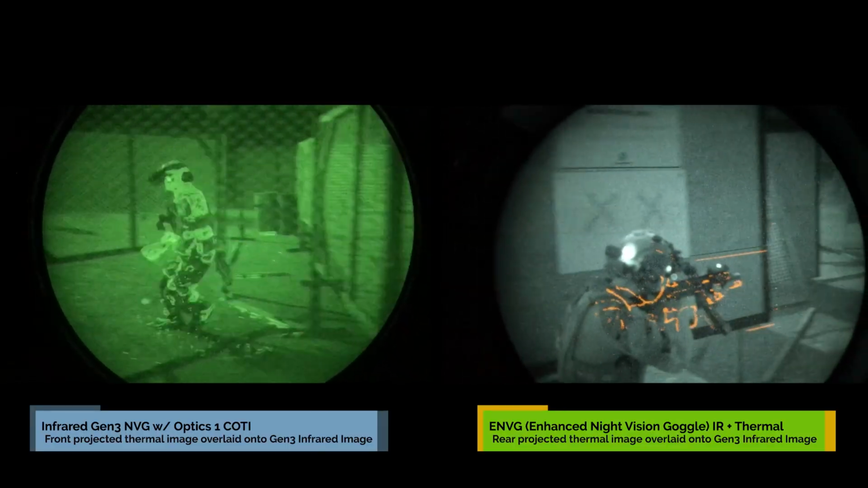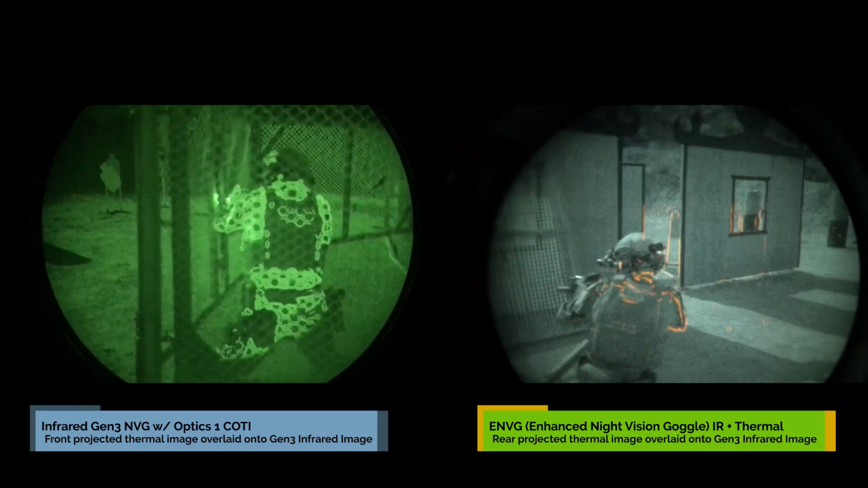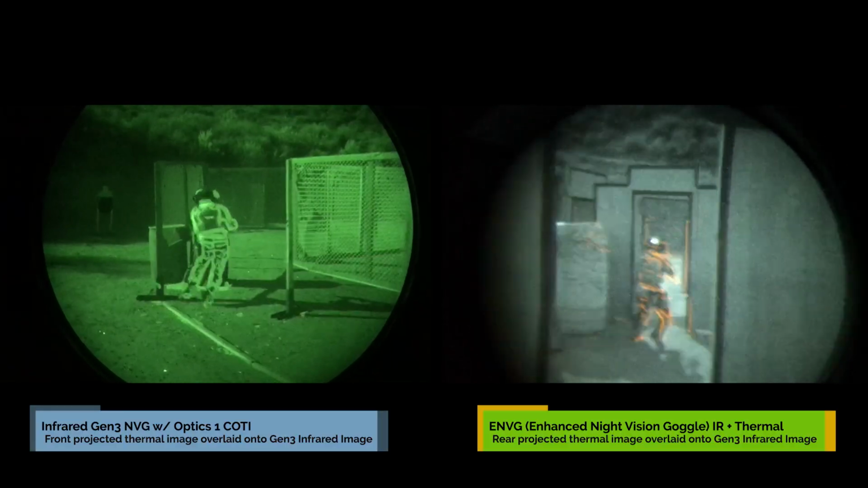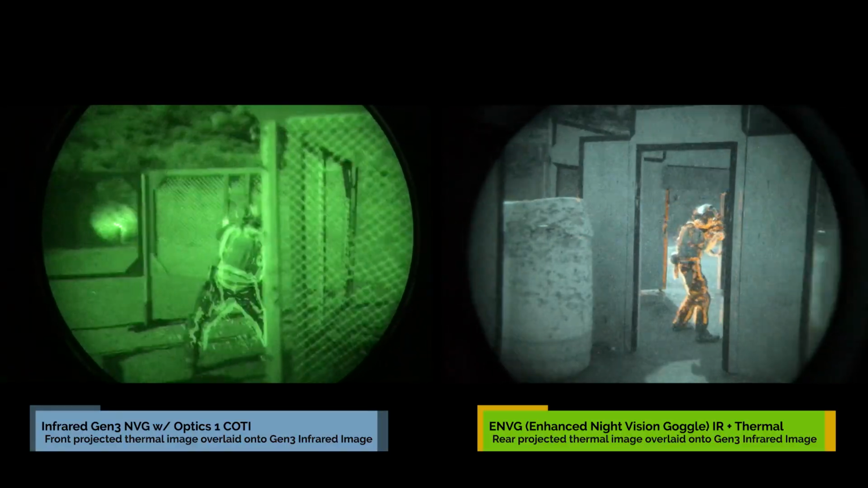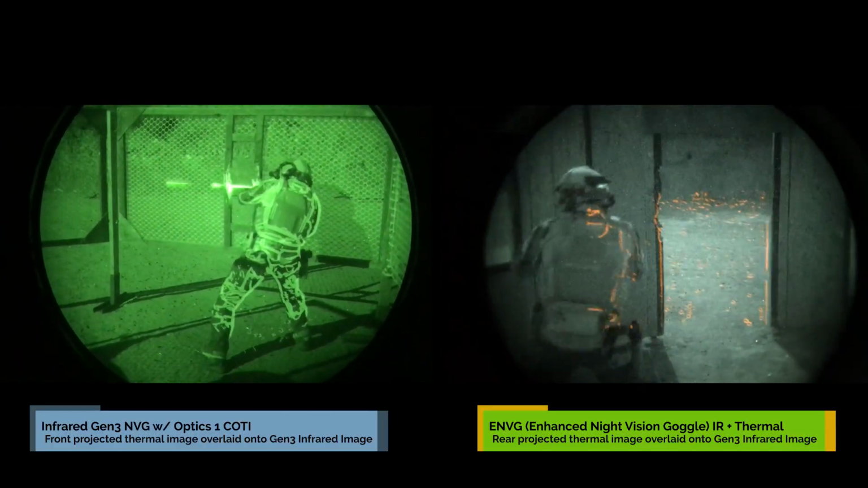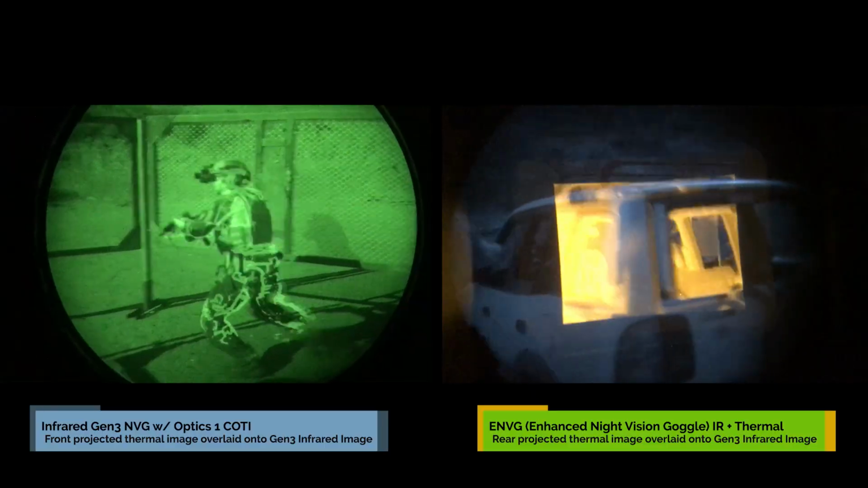PVS-14s and IR binoculars in general use common NVG mounts, whereas the PSQ-20B uses a highly proprietary mount. Bridging the PSQ-20B with another monocular is difficult and bulky. PVS-14s are much easier to bridge, and binocular NVGs are very common.